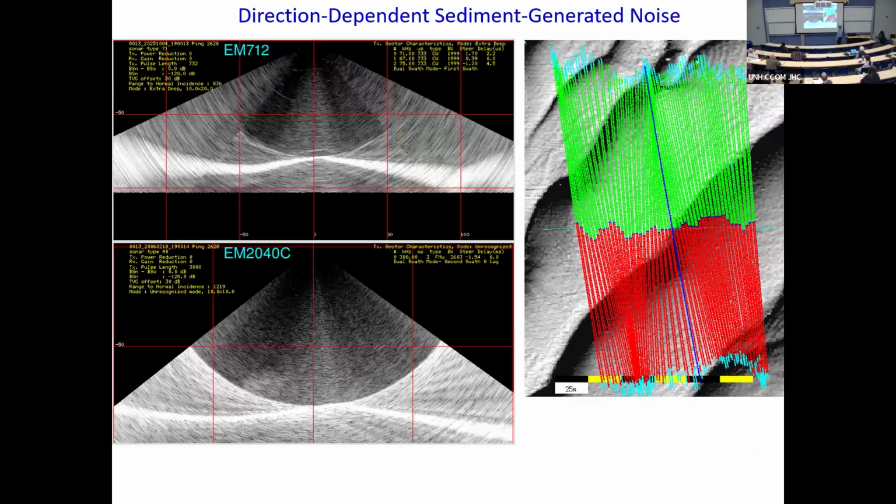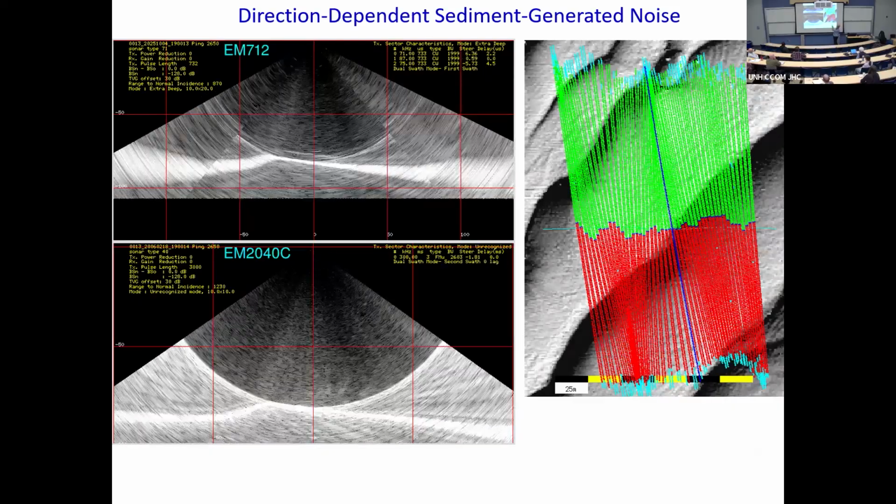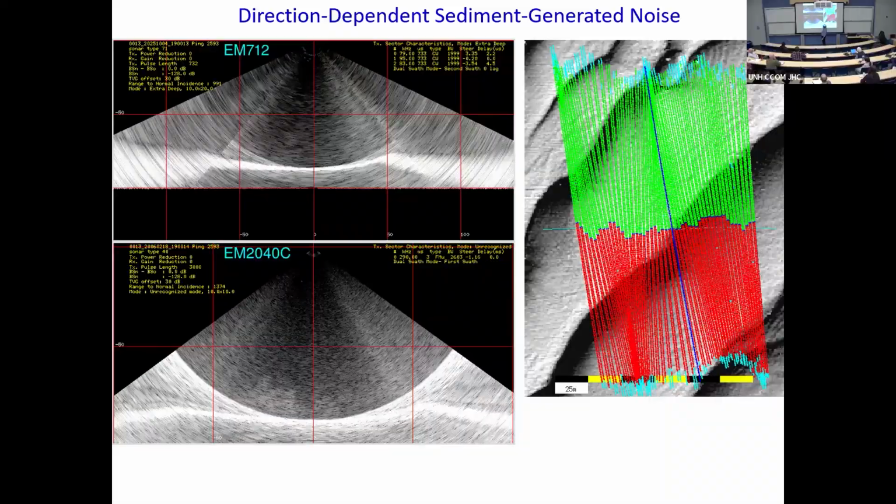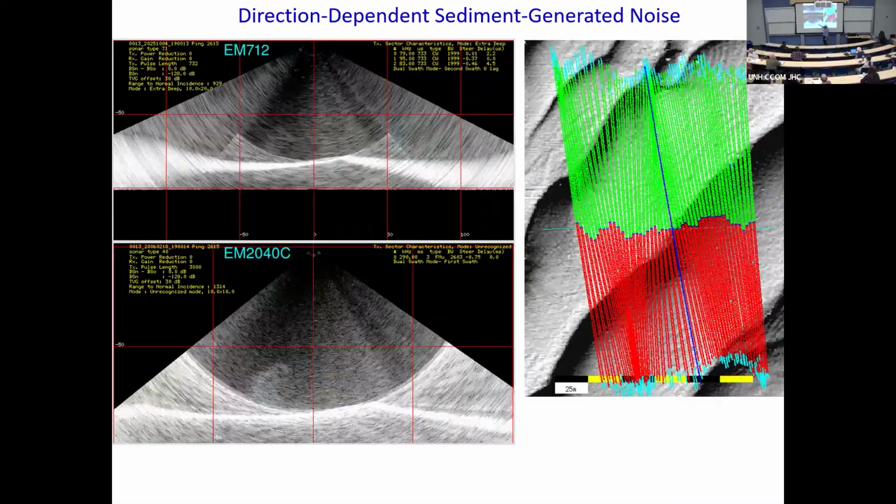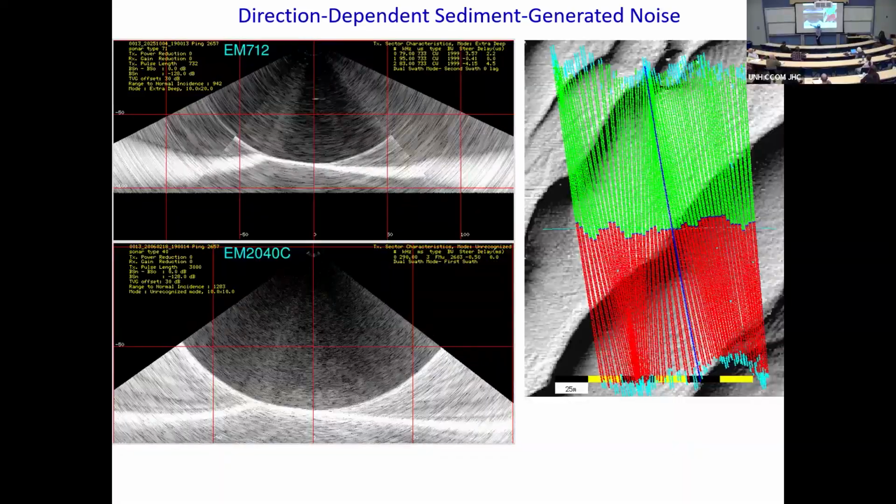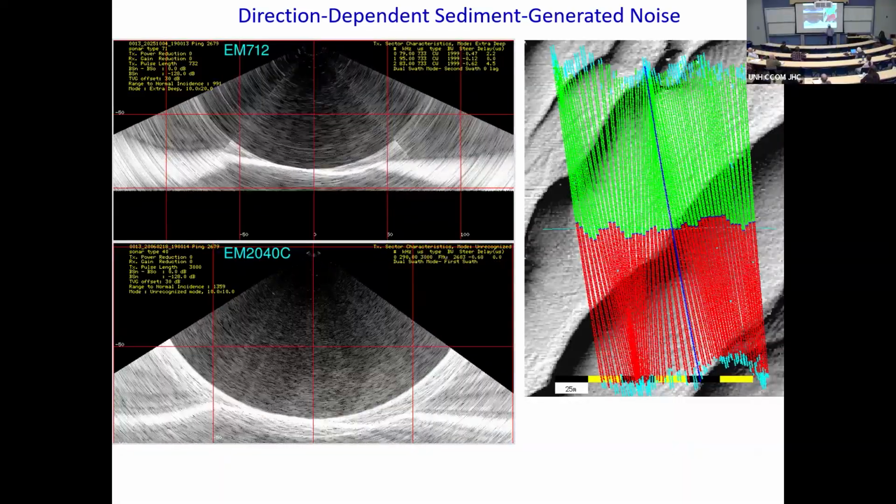So what I'm going to do is I'm just going to scan through those 100 pings. And the top is the 712, so 70 to 100 kilohertz. And the bottom is the 2040C. And at first, I don't think you'd really see anything until you notice the crest, follow the crest as it goes through to the other side. And you need a little bit of imagination.